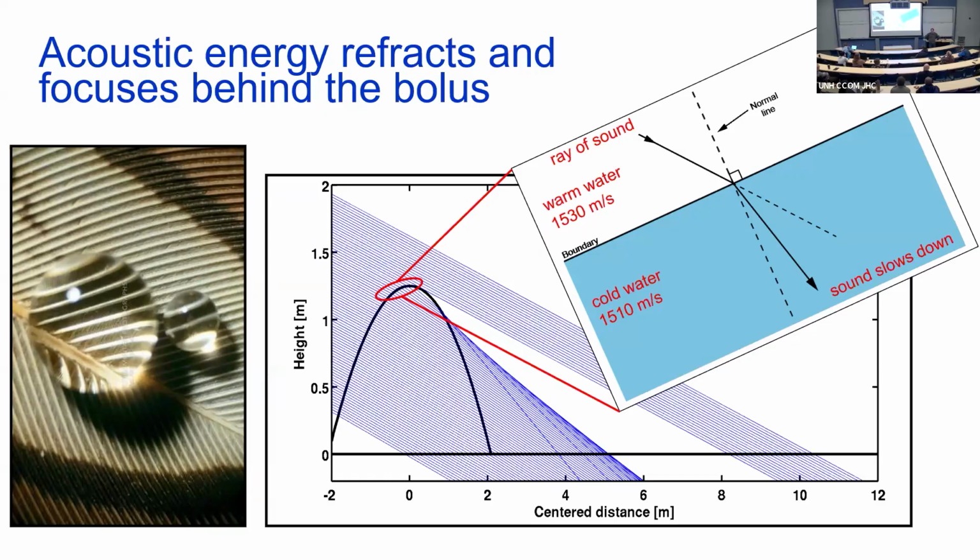These boluses are big corrugations as the waves break on the internal beach under the water, and you have this focusing behind the entire wave. You were not looking at this, you were looking at where it actually hits the seafloor. So we do not see these directly, we see the bright focus region.